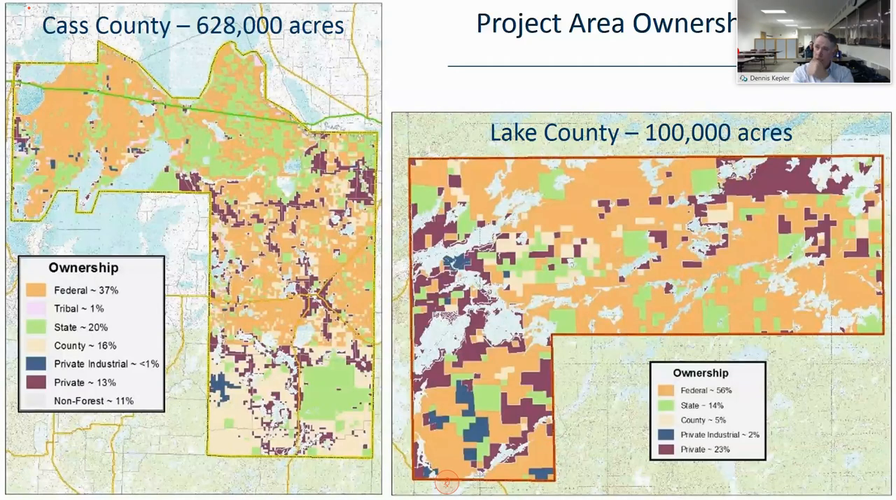So why do we pick these areas? Well, part of it is proximity to Grand Rapids, to our office. And the other part is we want to see if we can look at it across all ownerships. So we wanted a diverse ownership area. Cass County is fairly diverse, a lot of public land, but there's private land also. And the same thing with Lake County. That was sort of driven by the Superior National Forest emphasis on this area. But as you can see, the ownership is fairly widespread.